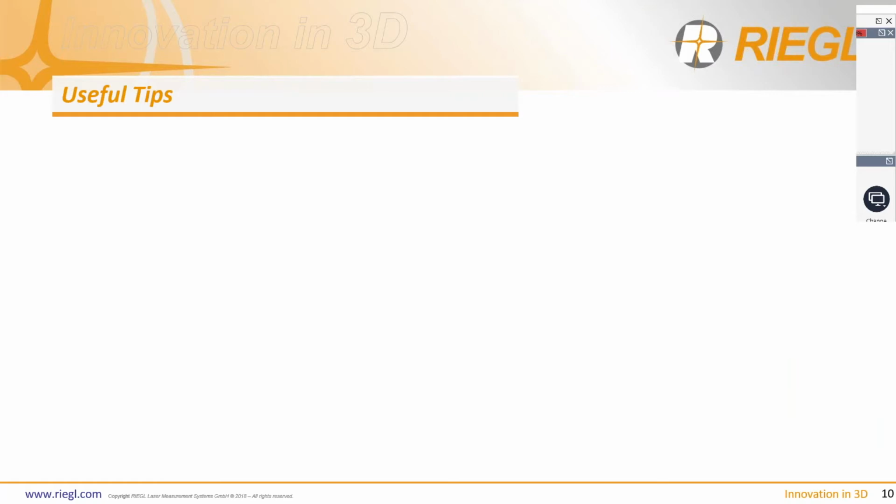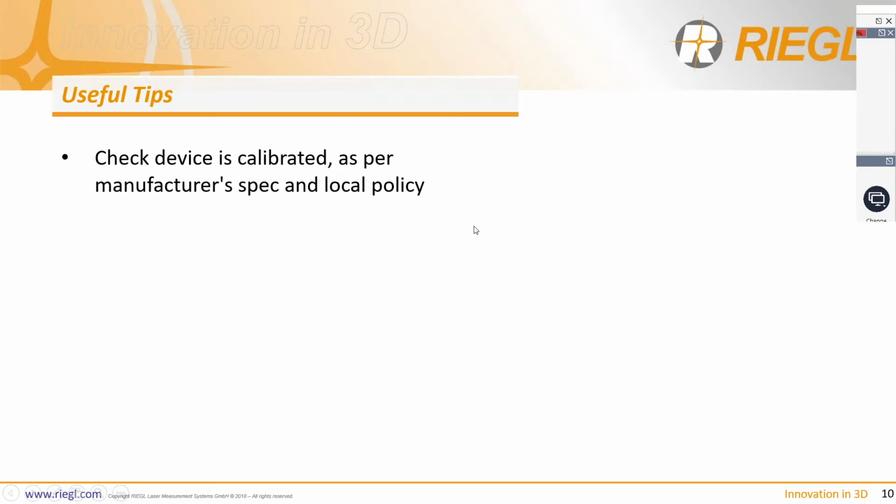As well as the technology of the actual scanner and the software itself, it is quite a useful time to point out some of the useful tips that we've learned during our time. Obviously, make sure that you have a calibrated scanner in place with batteries fully charged and such like, operating to manufacturer specification and to whatever local policy is in place at the time.